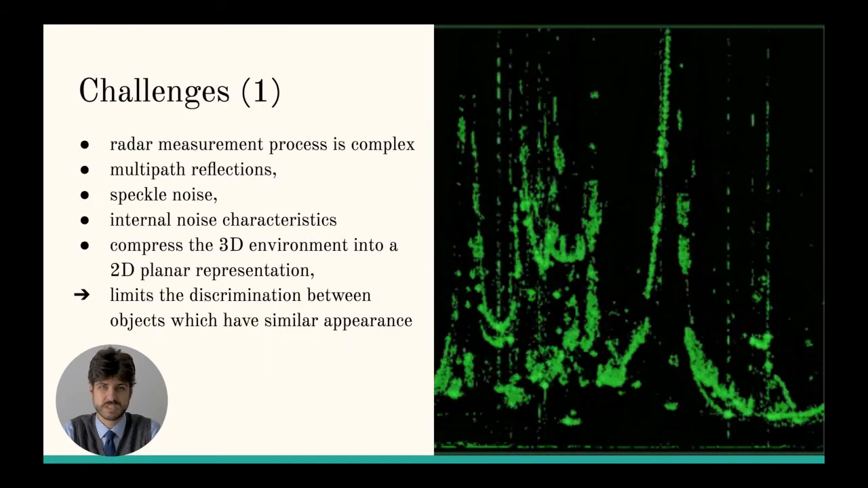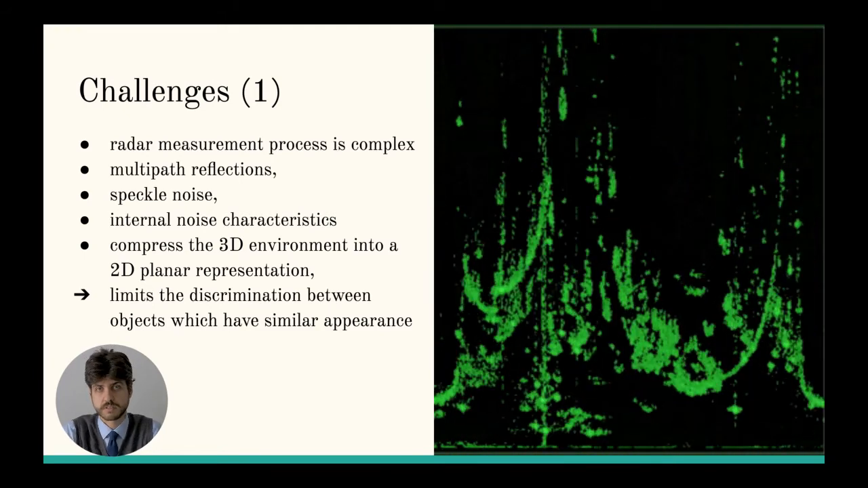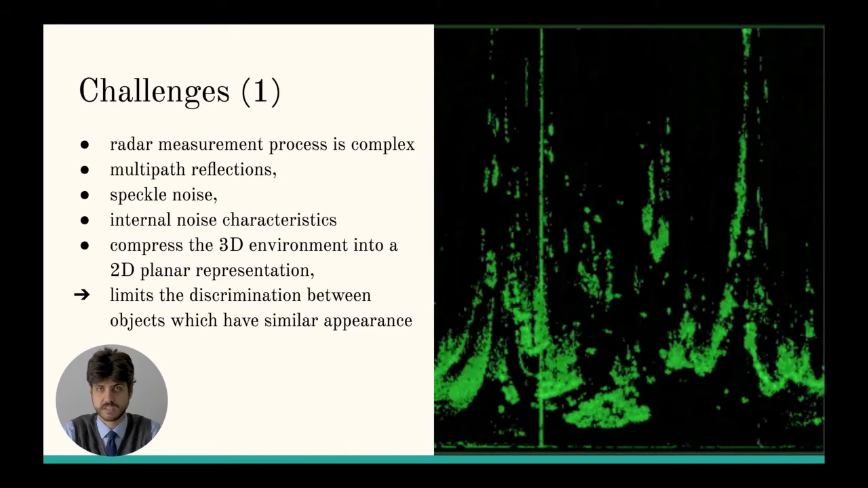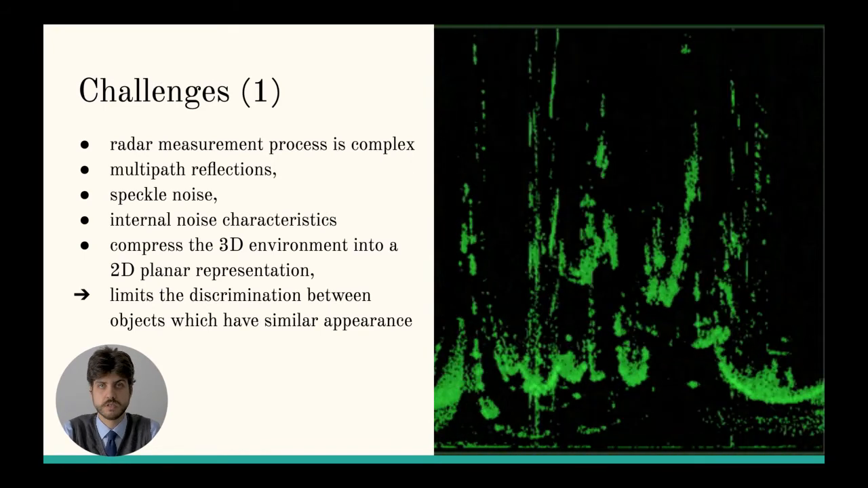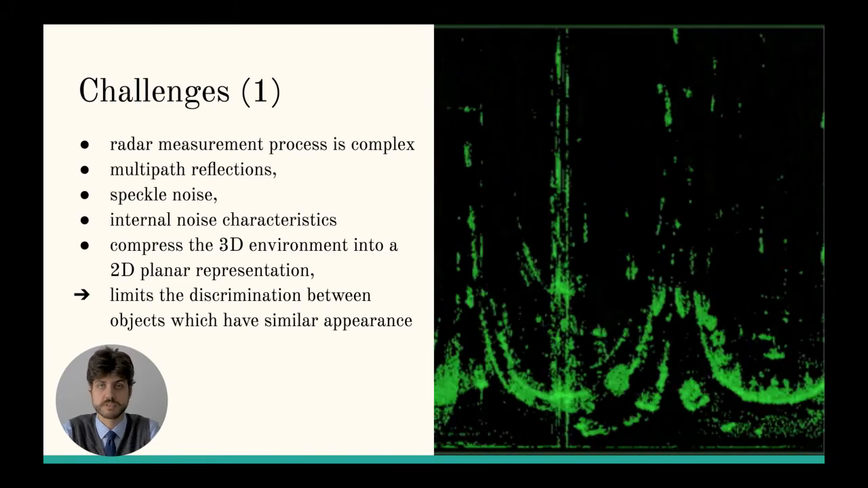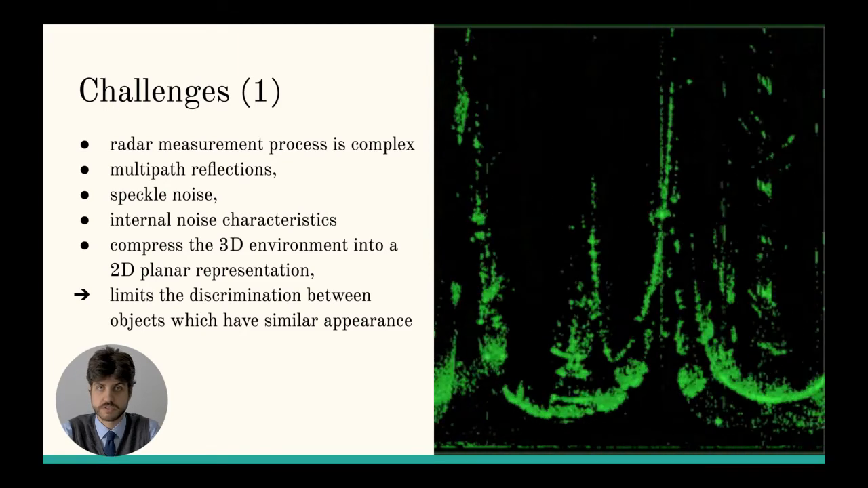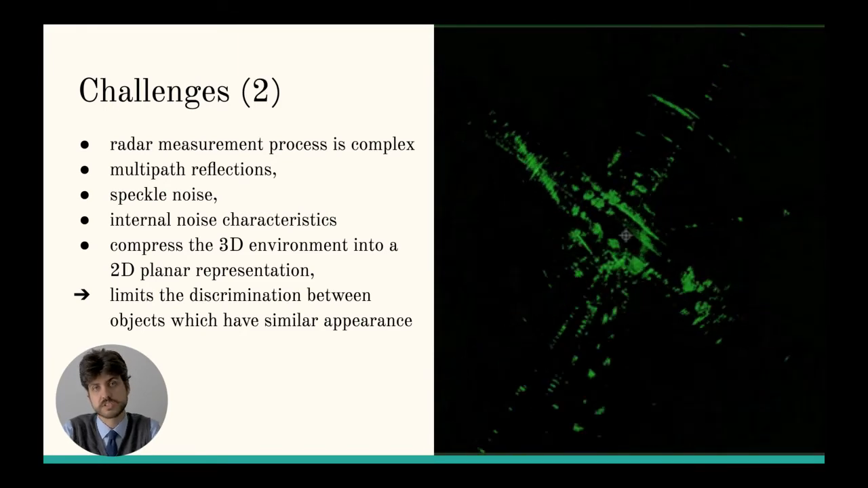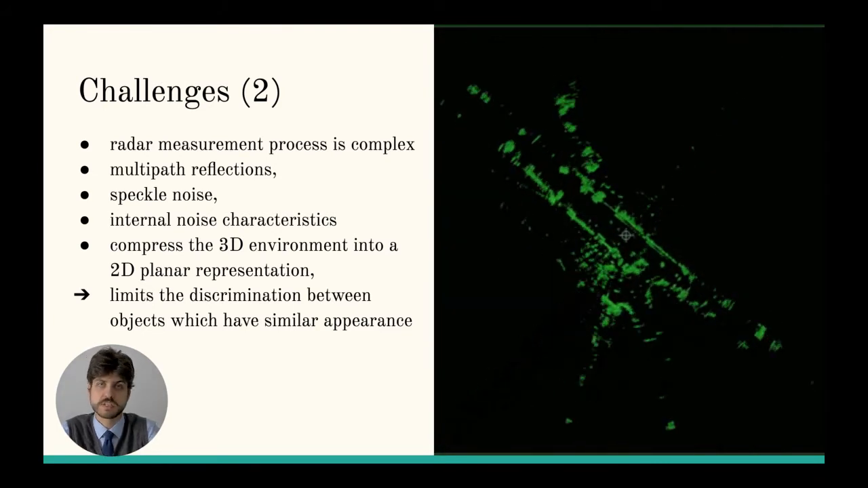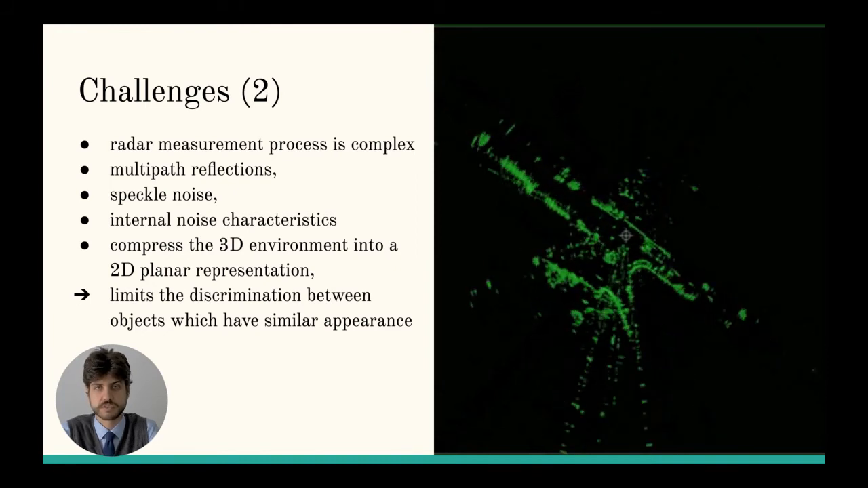So far, radar seems the perfect sensor, but it has complex measurement returns affected by multipath reflections, speckle noise, and internal noise characteristics. Moreover, like LiDAR sensors, radar senses the environment in a 3D way, but it compresses it into a 2D dense representation. This limits the discrimination between objects with similar appearance. This makes labeling of such a sensor quite labor-intensive, even for expert users.